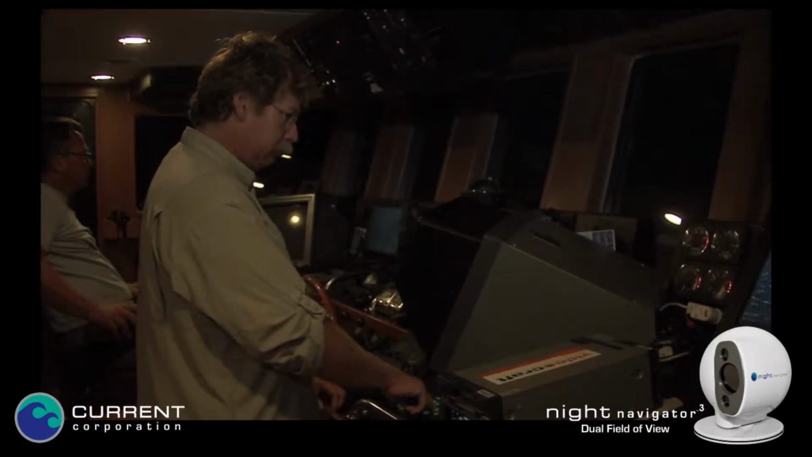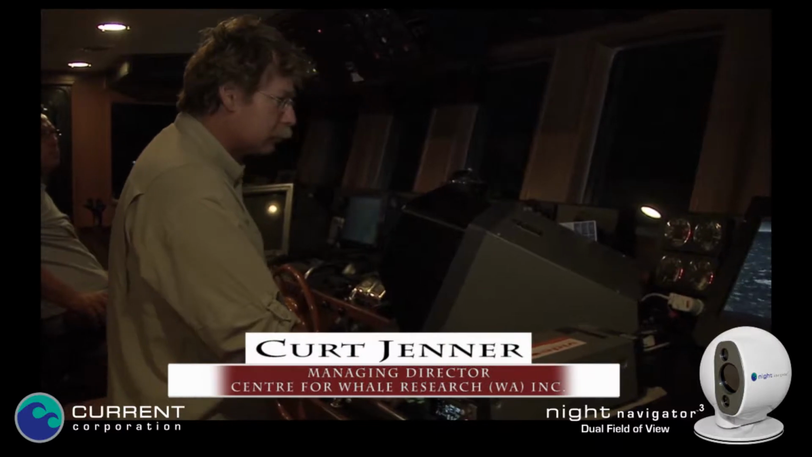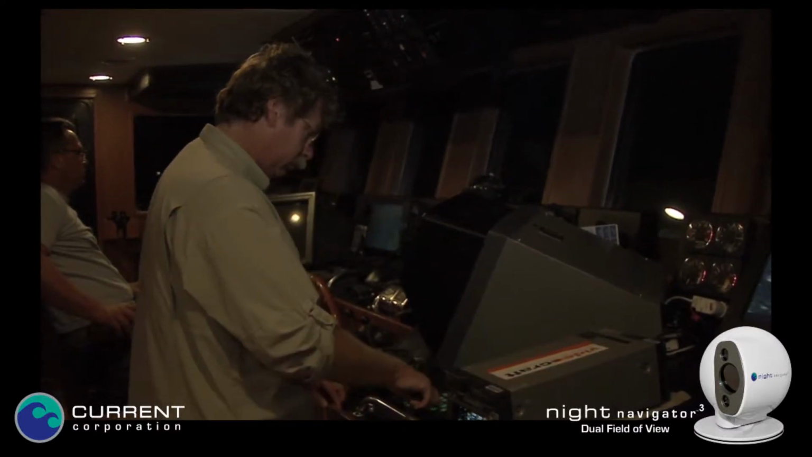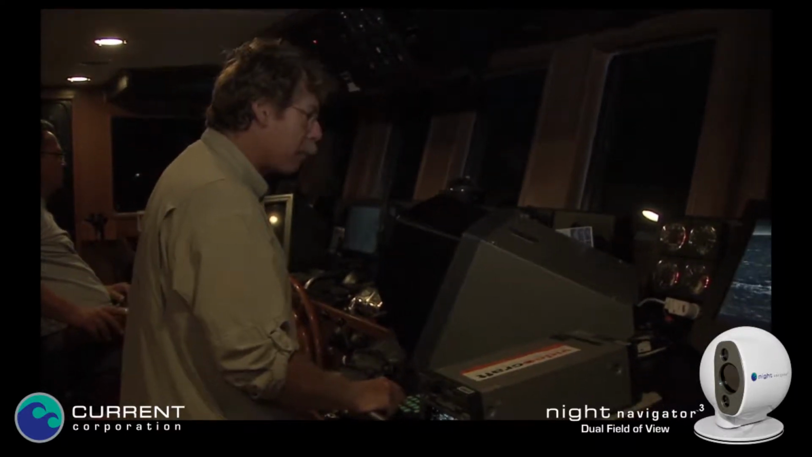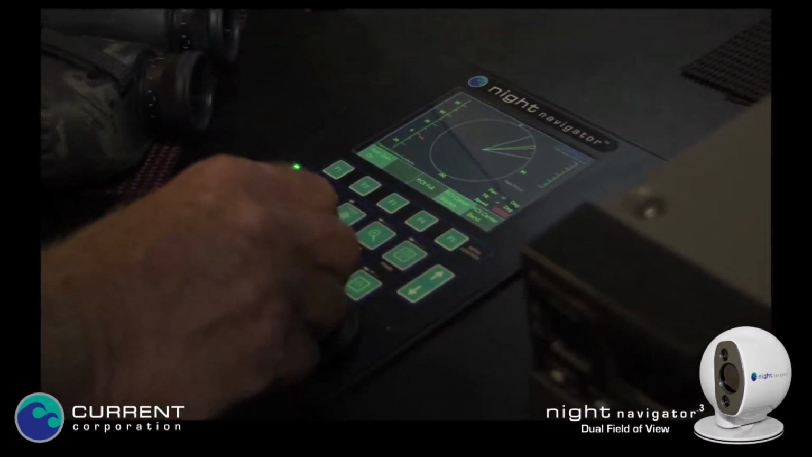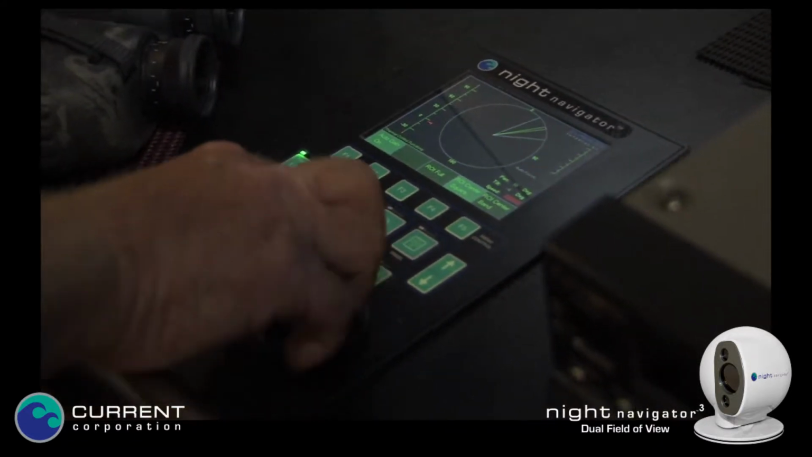I was actually interested one day in looking at how we could do some research work at night around whales, and I came across on the internet a site that had been doing some research on humpback whales in the Hawaiian archipelago, and they were looking at ways to mitigate ship strike. It certainly struck me that this could be a useful device for us off northwestern Australia, and I wrote to Doug Houghton at Current Corp, and he was more than willing to help us out.